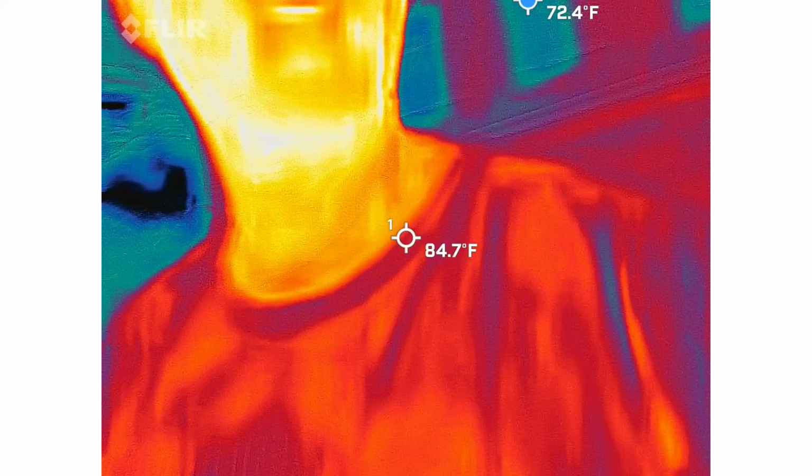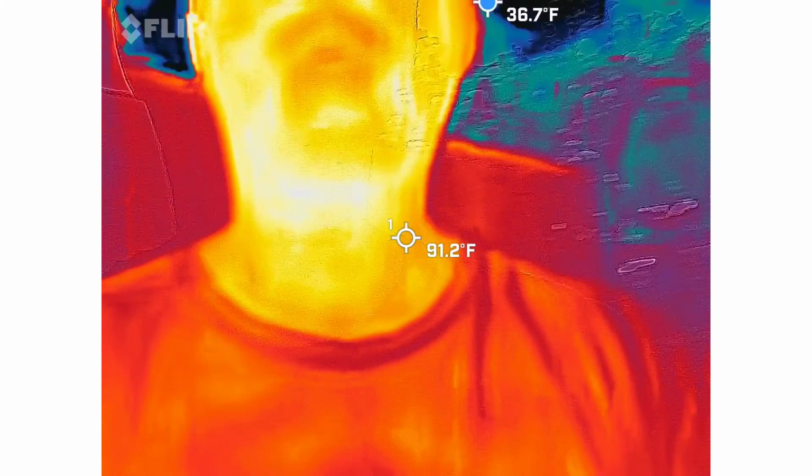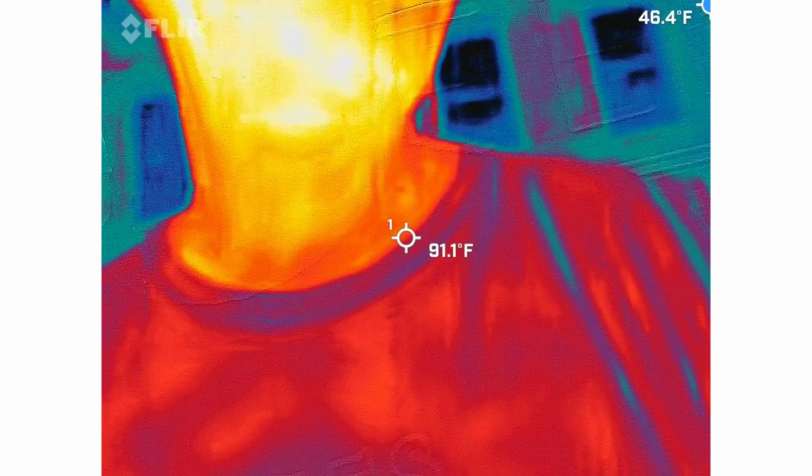Why would I want thermal imaging inside of a ghost hunt? You guys should be able to see me in there. So why would I want this inside of a ghost hunt? Cold senses, right, exactly. We're looking for cold spots. So you guys kind of get the gist of that, right? We got hot and cold in here.